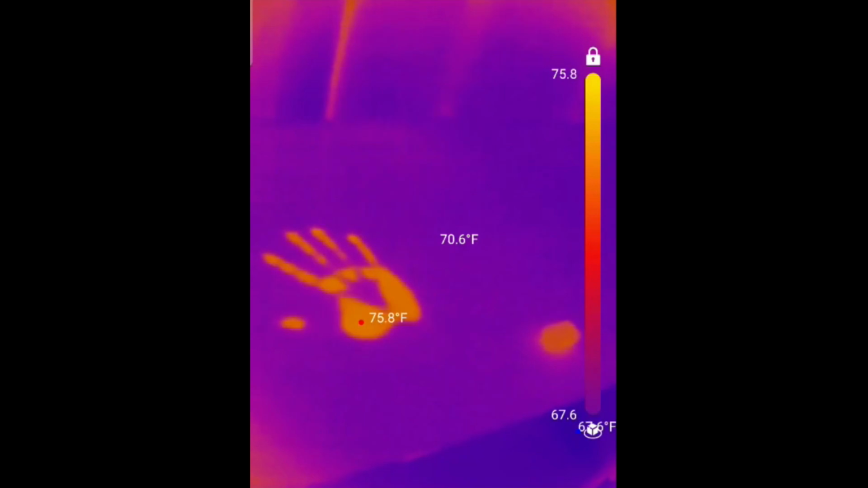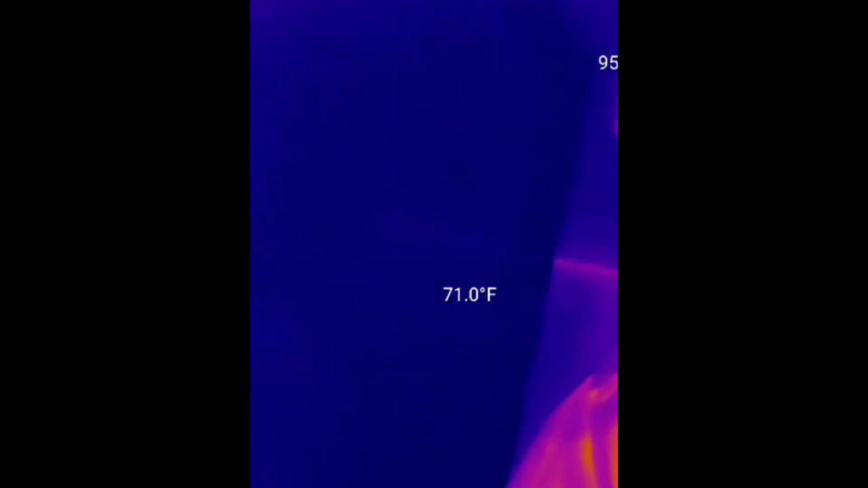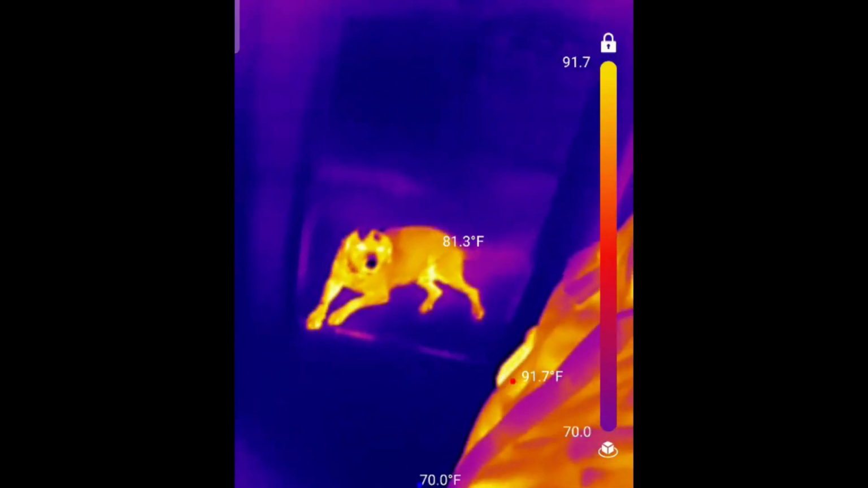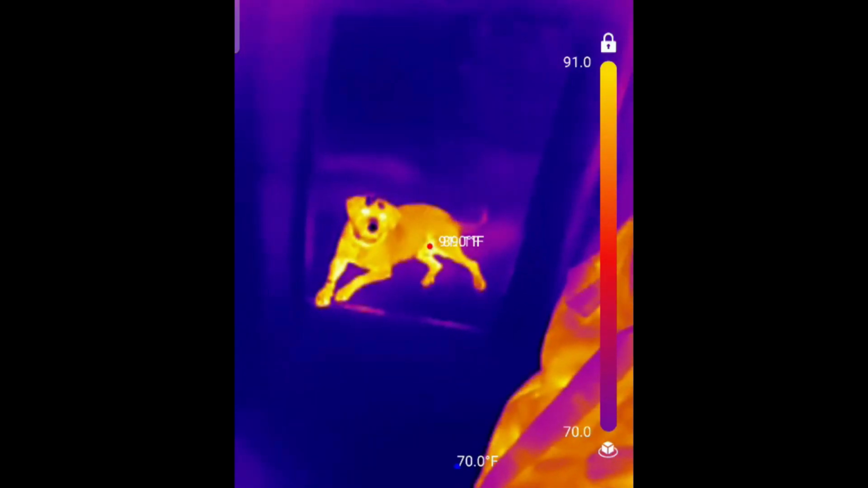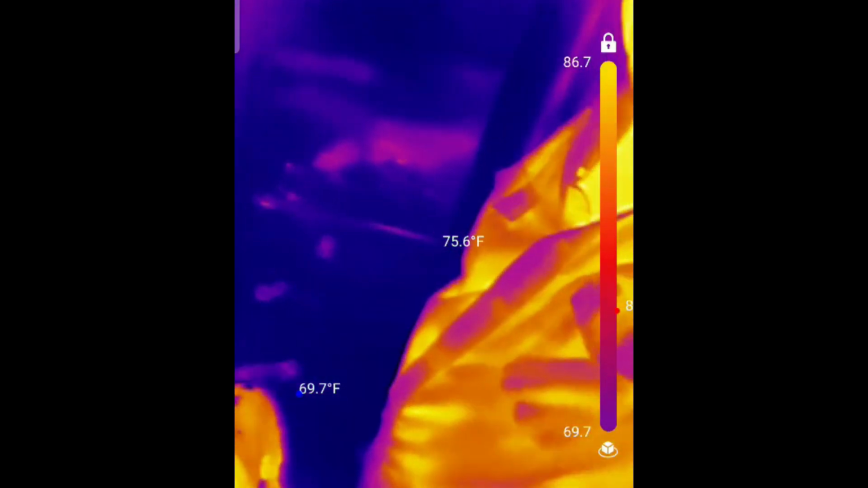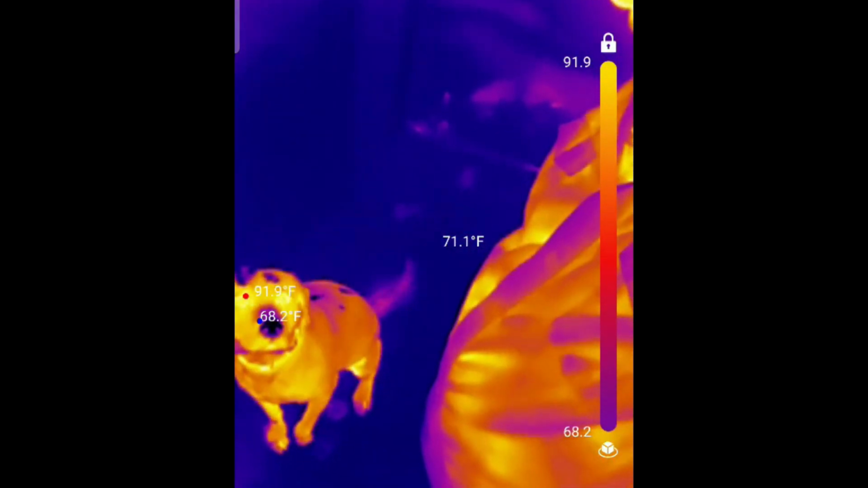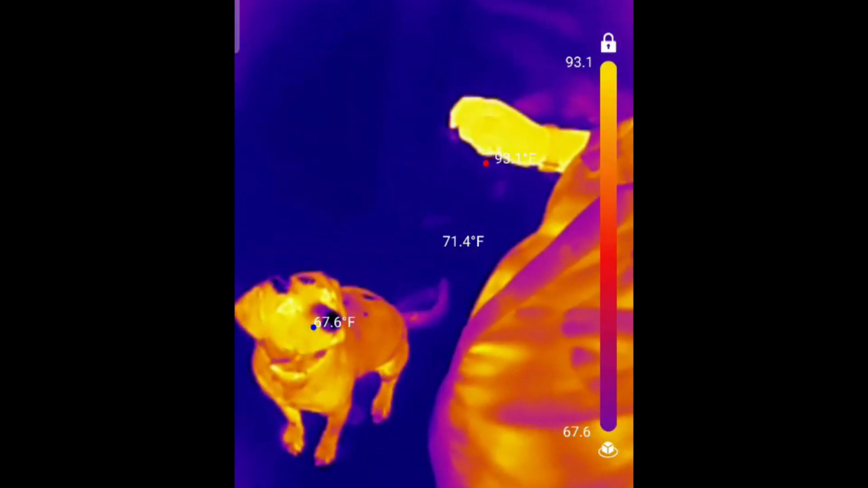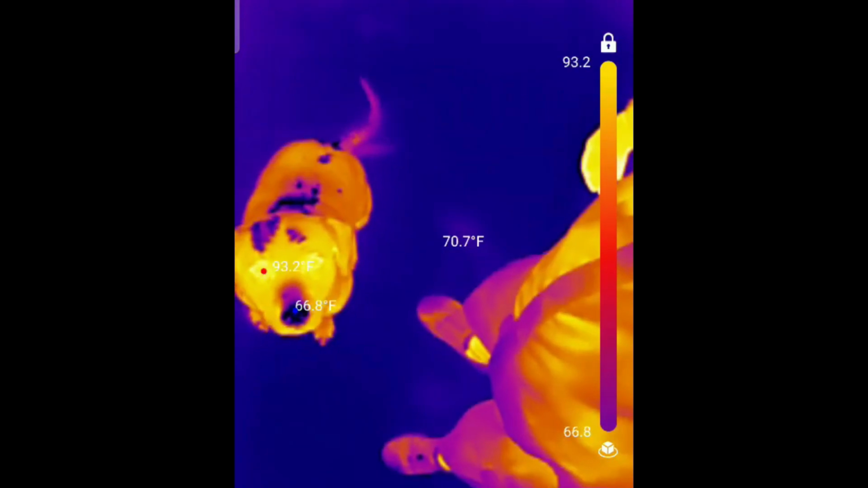So cool. We got to go find my dog and see what he looks like. Oh, there he is. He's here on the floor. You're bright orange. Here, get up and see if your spot's on the floor. Come here. Let's see if you left behind a spot. Kinda. Oh, he's standing up. Aren't you just cute? Why do you have dark spots? You have dark spots on you, buddy. That's weird.